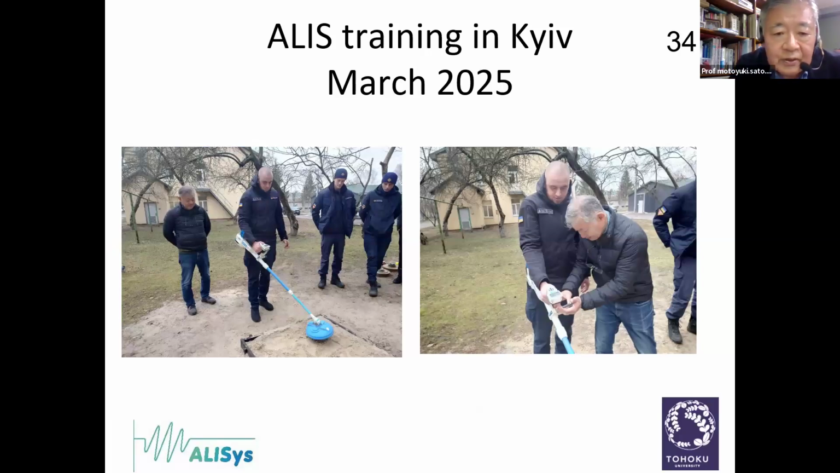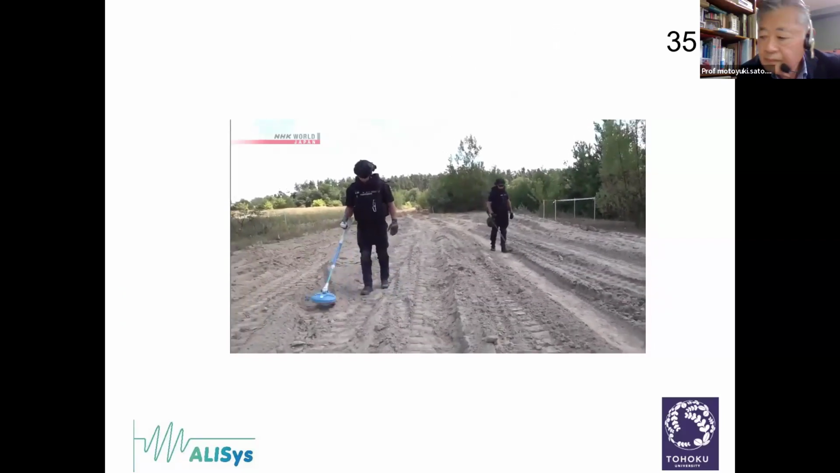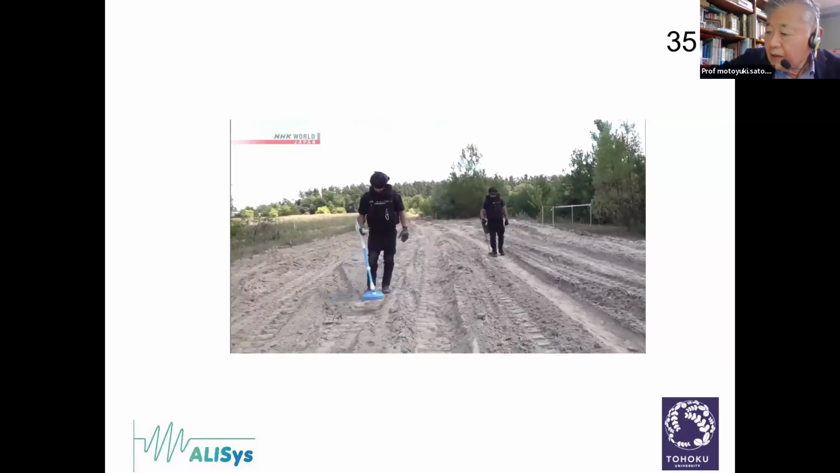This is the picture when I trained the Ukrainian operators in the operation of the GPR sensors. The process is not very fast, but our sensor has been deployed in a Ukrainian demining team, and now they have started to use our sensors.